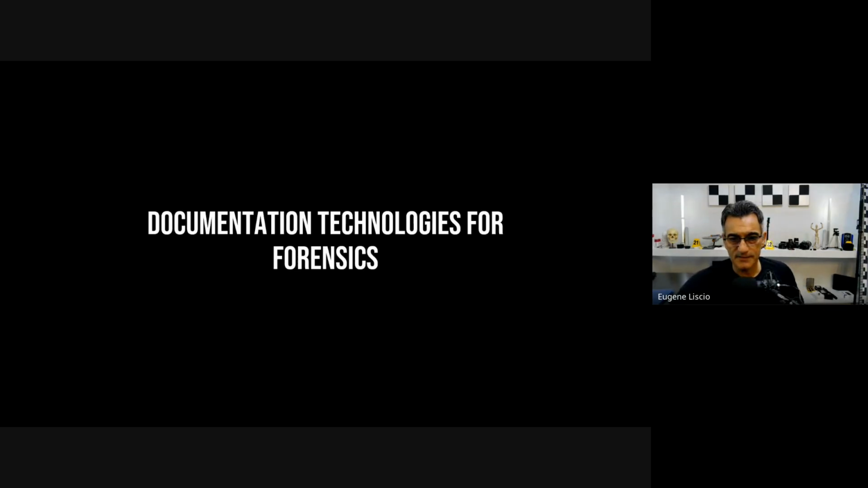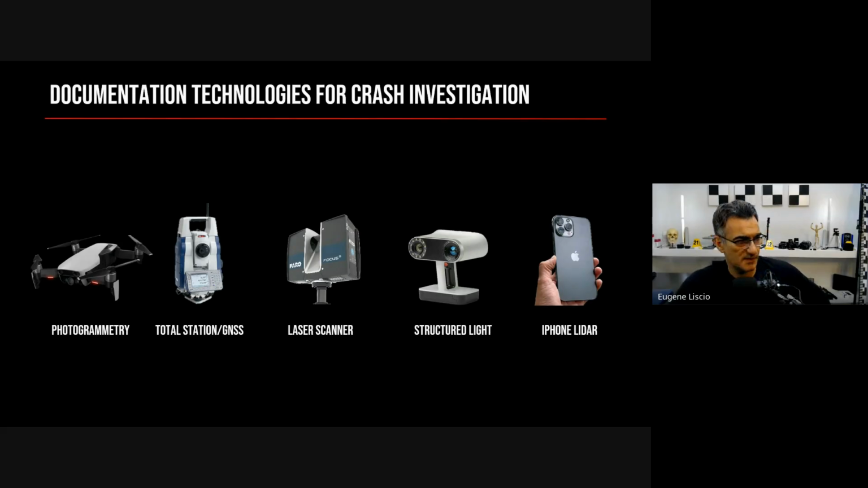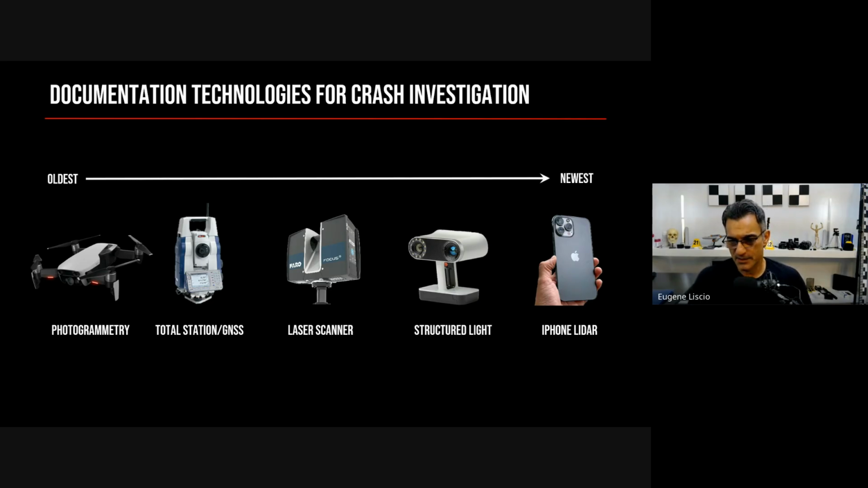So we're going to start off with the documentation technologies for forensics. There are a number of different technologies that I'm showing here on my screen, and I've listed them in chronological order. On the left, we have photogrammetry, and as we move to the right, like iPhone LiDAR, we get to the more recent ones. Photogrammetry is by far the oldest technology, starting around the 1850s.